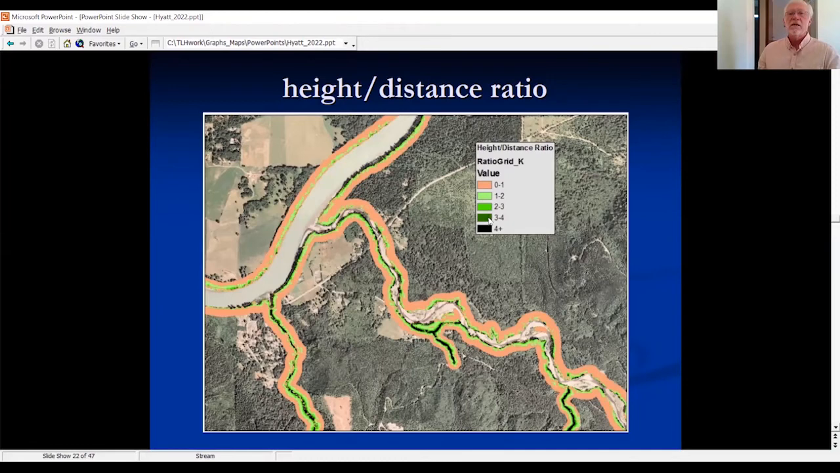Whereas the functional wood in height distance of 1 is barely functional, but by the time you get up to 2, 3, or 8, you've got the potential to contribute quite a bit of wood, say in these tributaries and side channels. So this is available for the whole Skagit, and you can browse around and see where the riparian zone is lacking. You could see some of that from an air photo, but you wouldn't quite get the same effect as the height distance ratio.